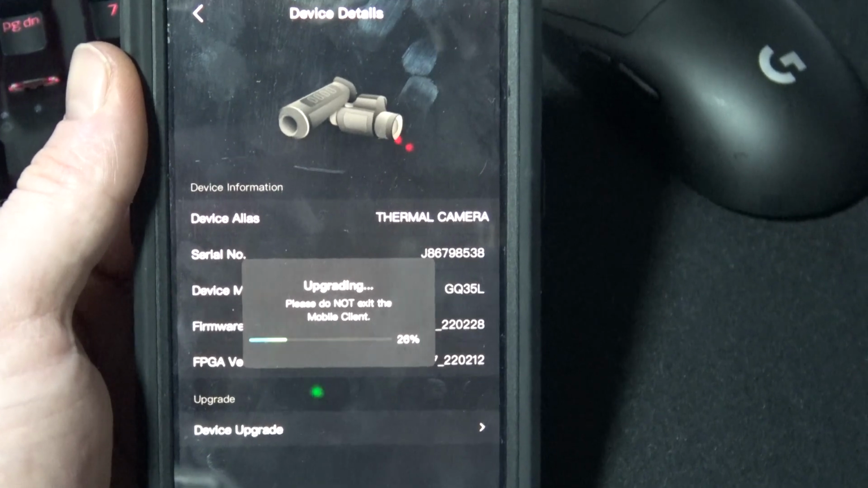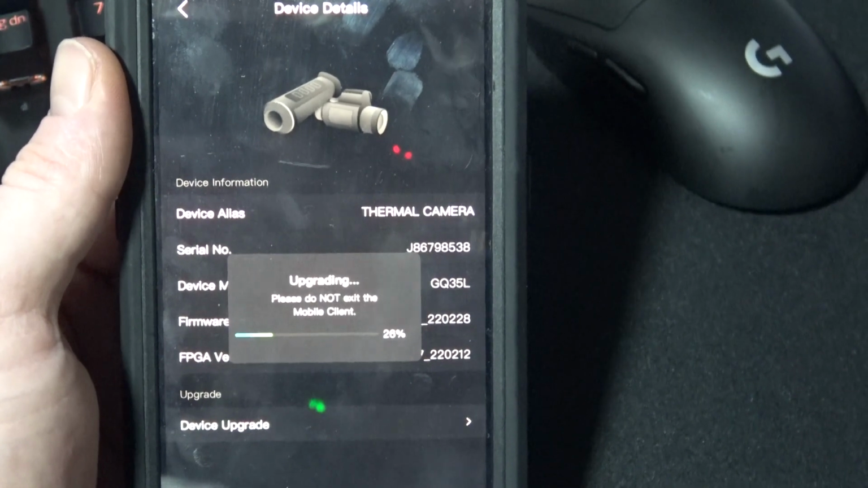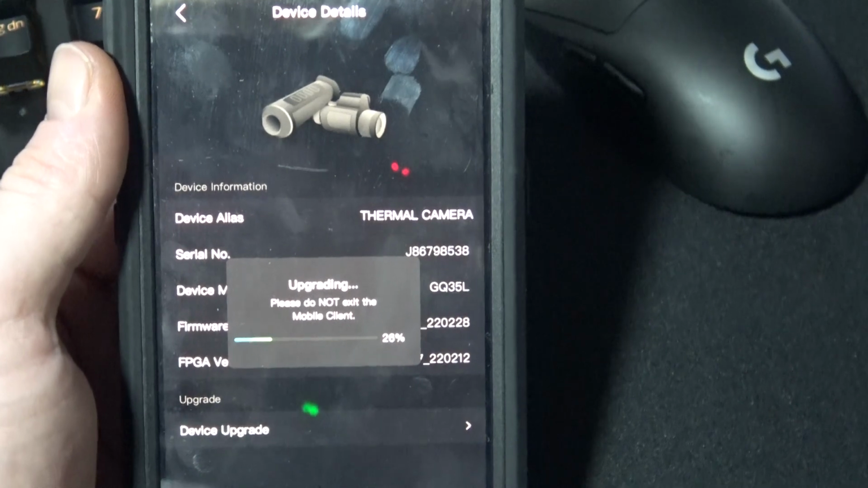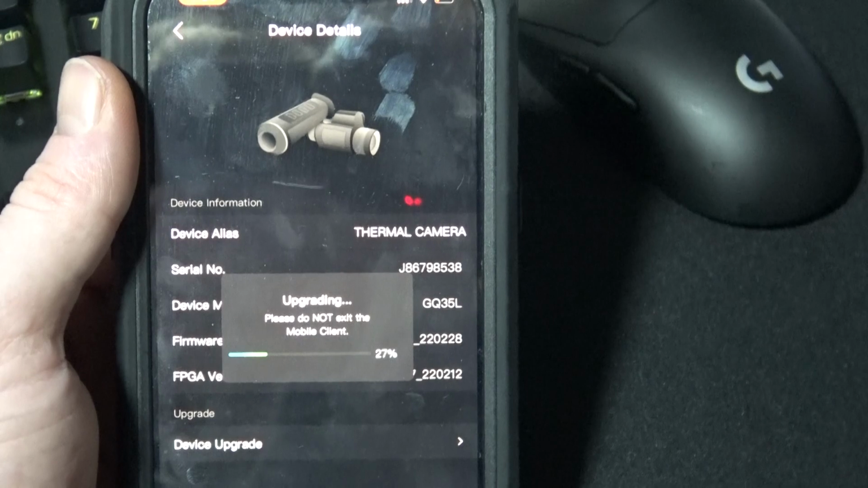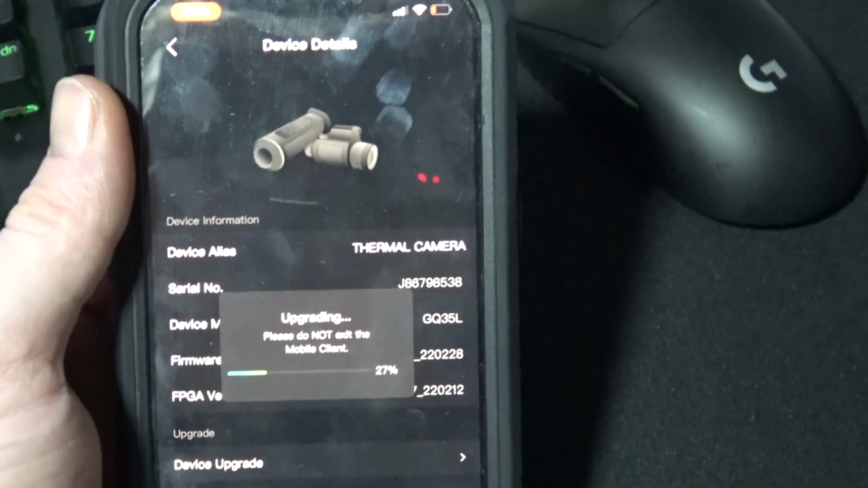Just a handy tip, if you are having connection issues, even when you're using the Wi-Fi to an Apple device, turn the mobile data off and it just seems to work a lot better.